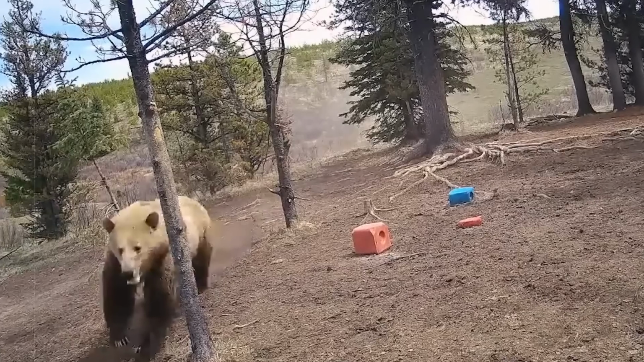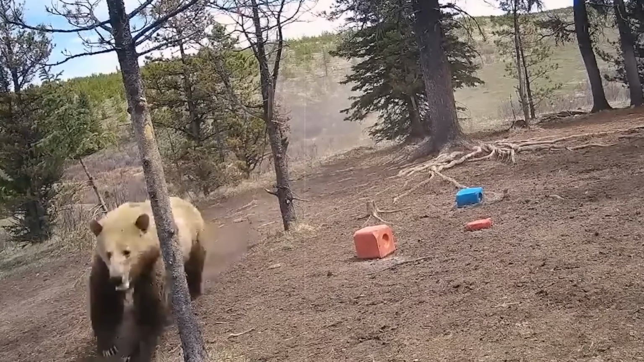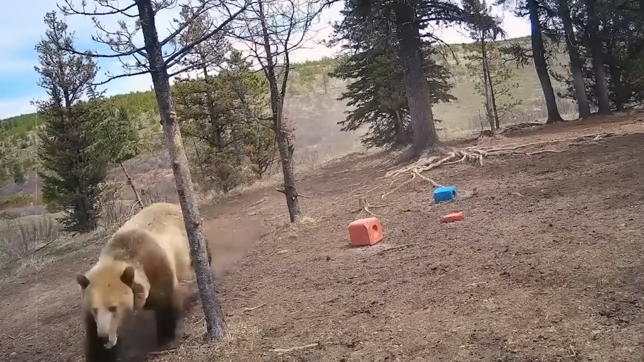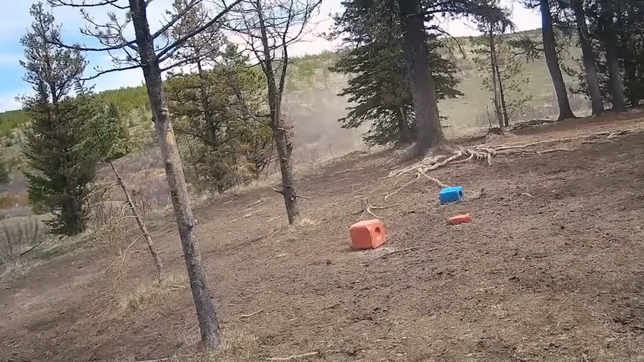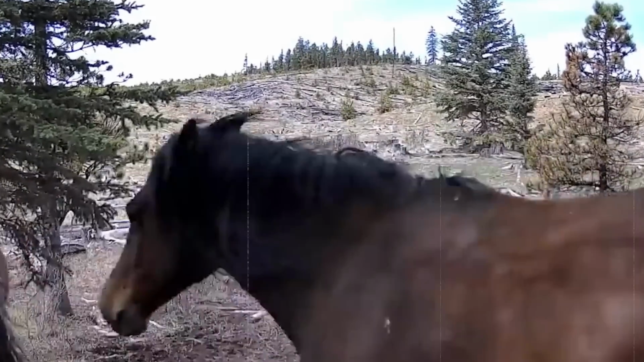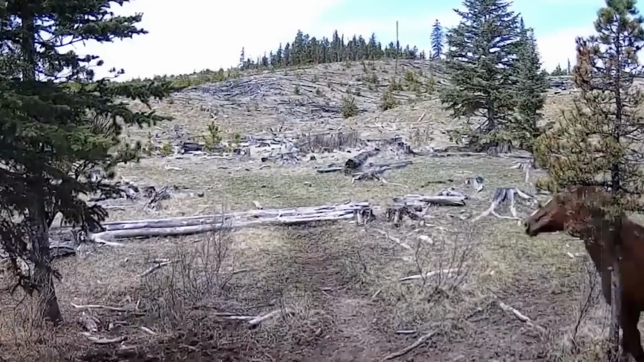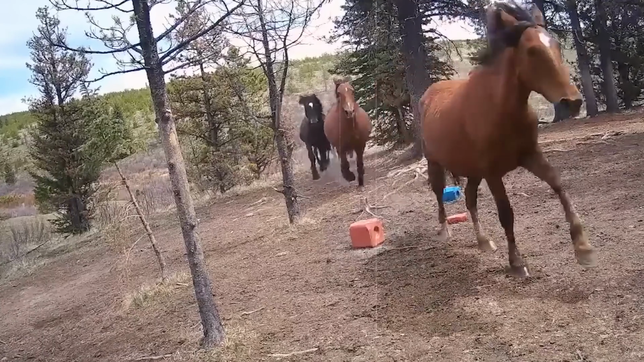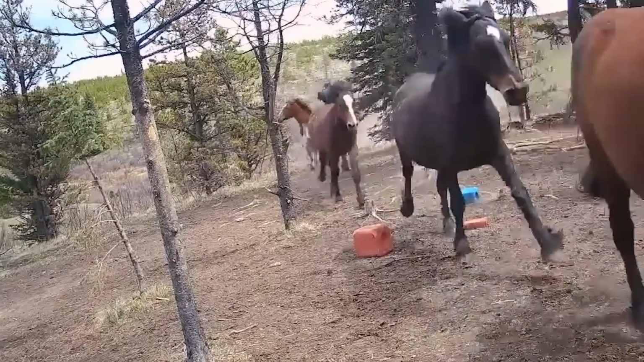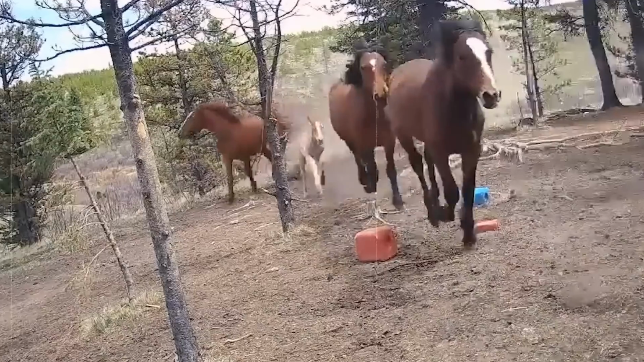It's a captivating sight to witness these powerful creatures in motion, with the horses demonstrating their remarkable speed. However, it's worth noting that, despite the bear's pursuit, it might not have the stamina or swiftness to catch up with these agile horses. Even if it did manage to get closer, bringing down such large and fast animals would be an entirely different challenge for the bear.